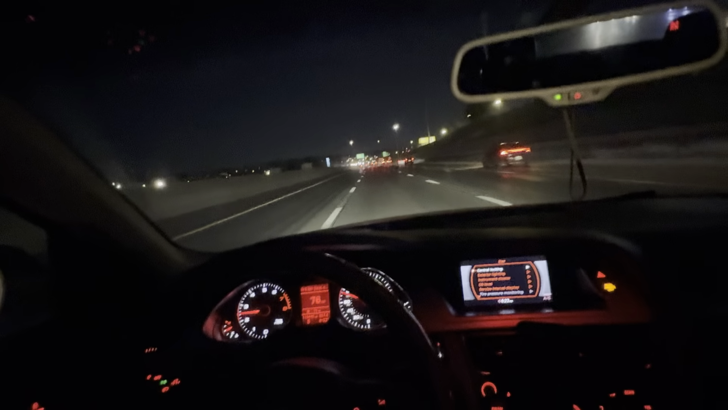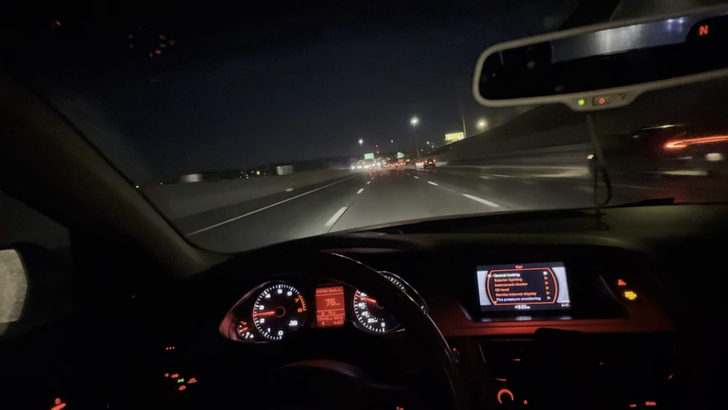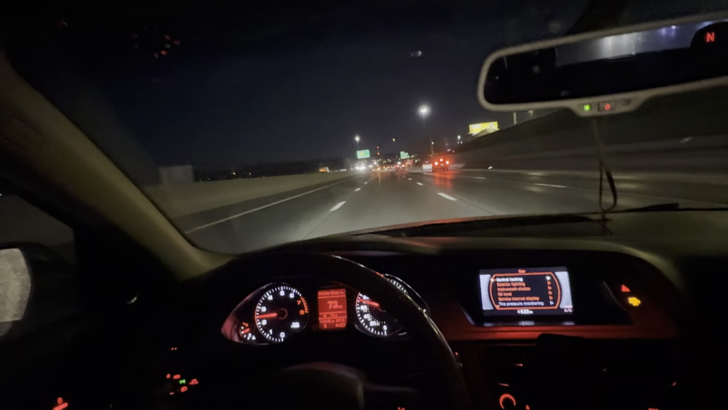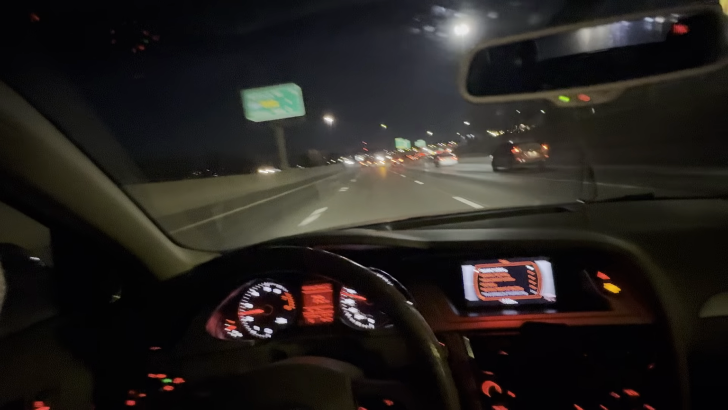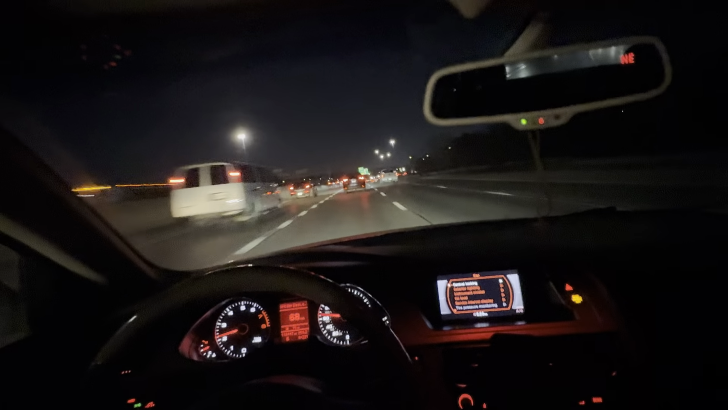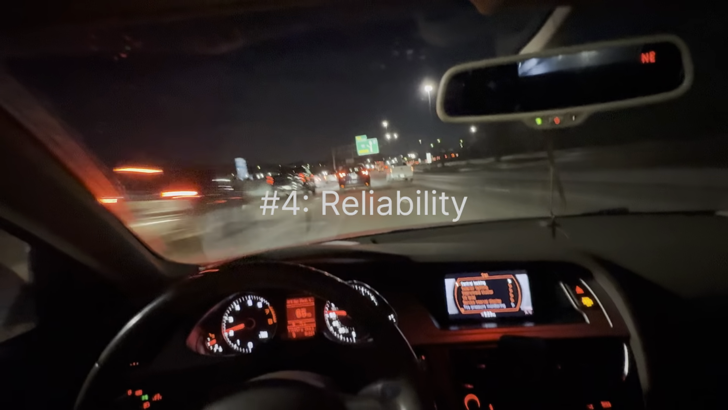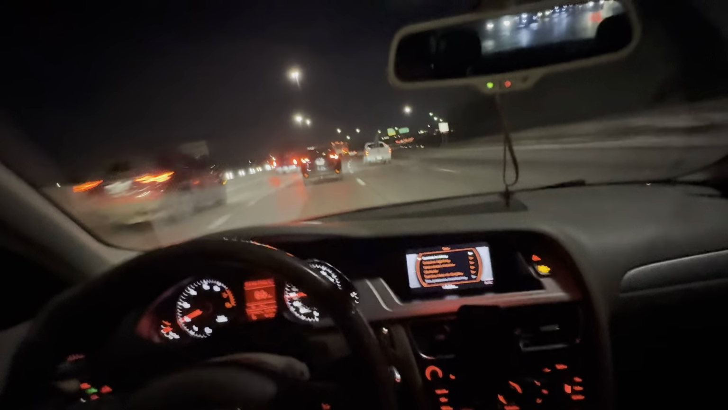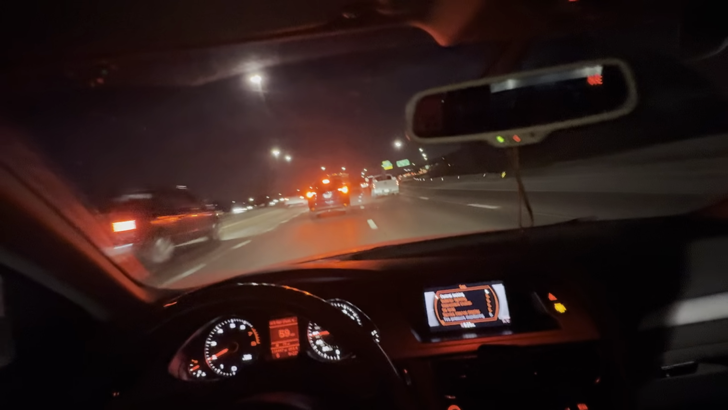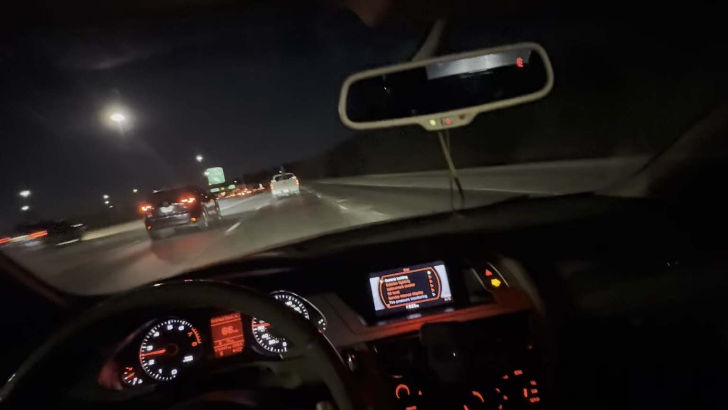The fourth thing I love about this car is, or am I on third? No, I'm on the fourth. I'm tripping. But the fourth thing I love about this car is the reliability. Now, that may seem crazy. I'm saying the reliability is one of the things I love about my Audi A4 B8 generation. It may seem outrageous, but this car is reliable.